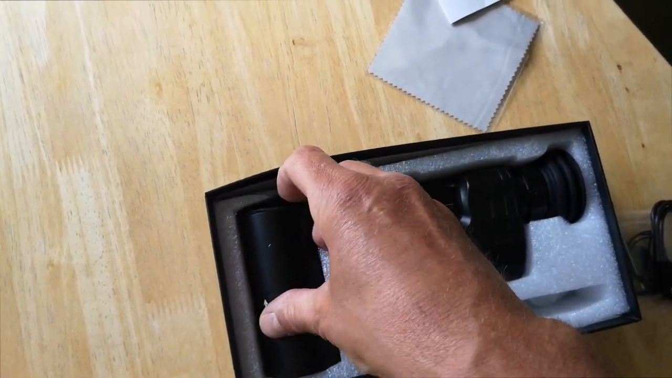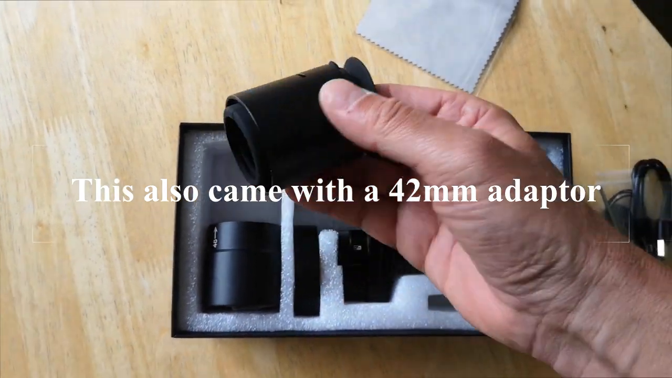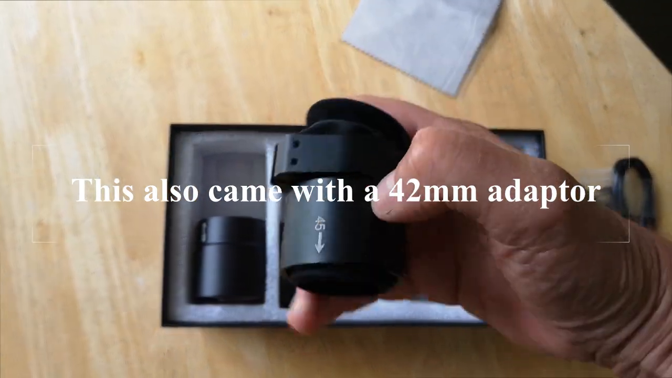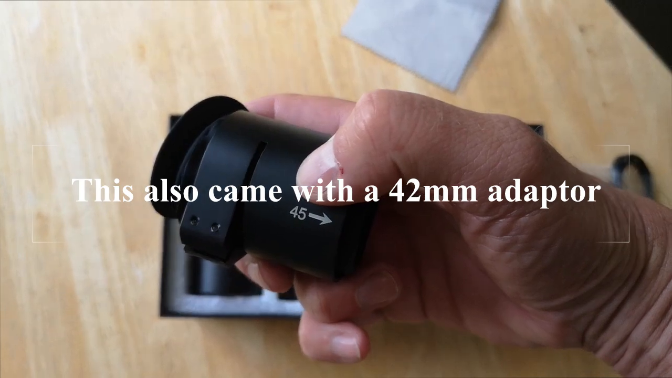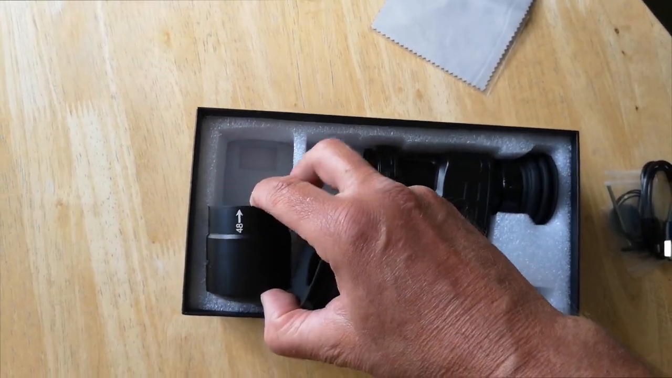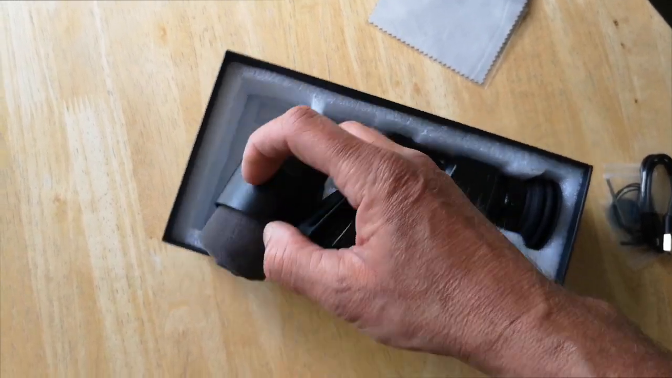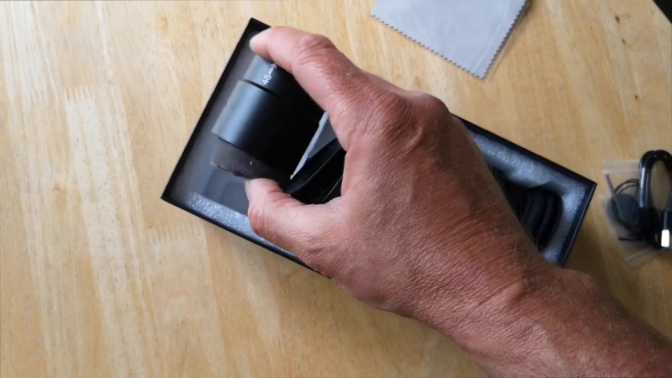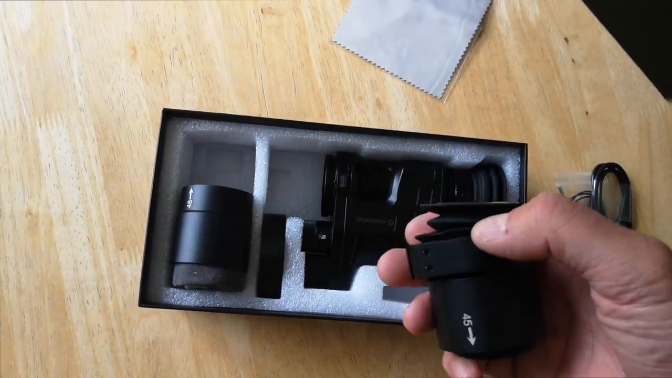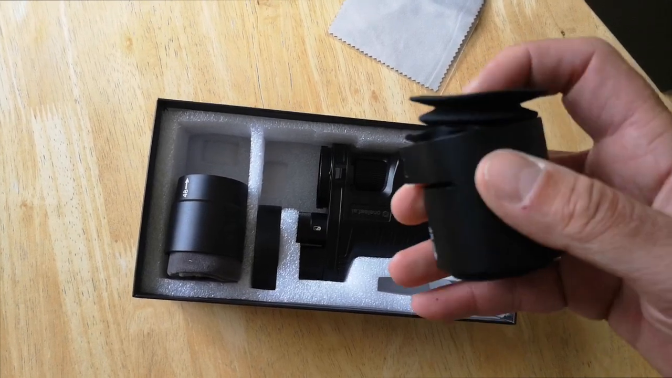I'm trying to do this one-handed because I'm recording with the other hand, so it's a bit awkward. These sleeves, this is the 45mm sleeve for the 45mm scope, and then this one's a 48. Inside there you've got a carry bag, like a fleece carrier bag. It's quite nice to protect this when you're chucking it about in your rucksack or whatever.